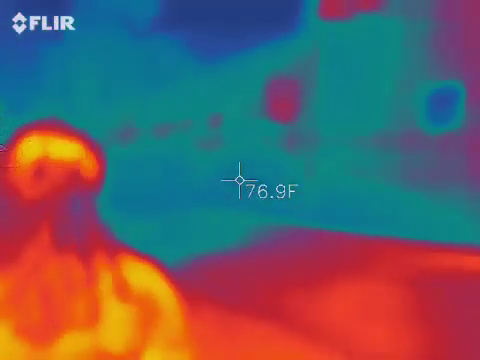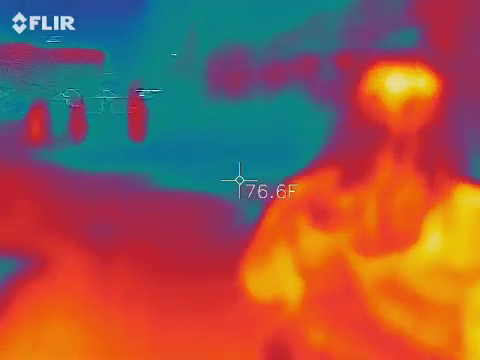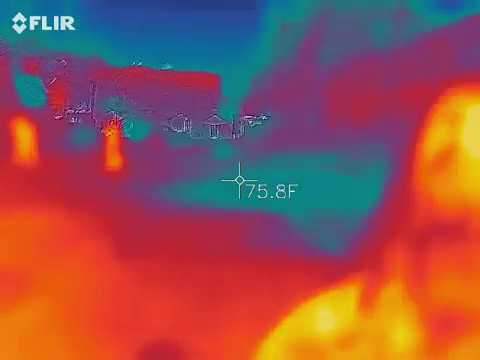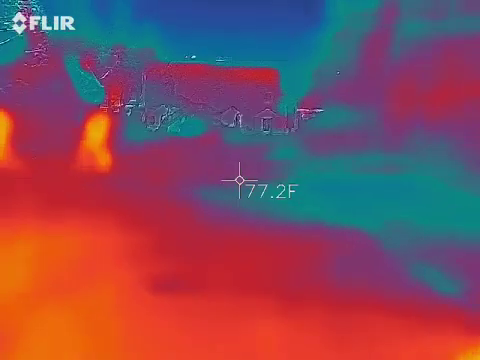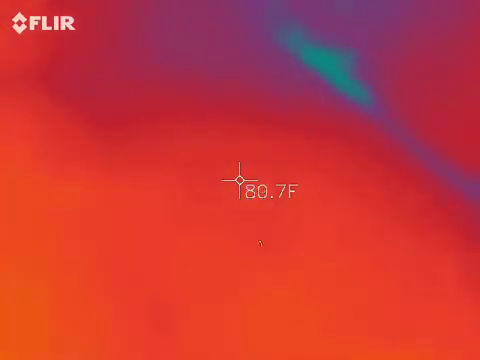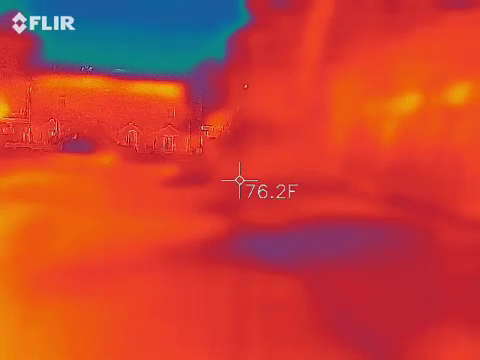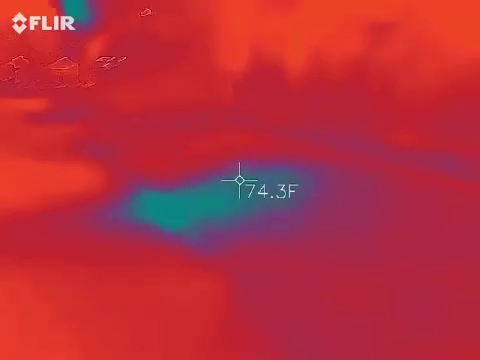I'm an empath. Just let me know and I'll see it. What temp are you getting? I'm tracking 80 on the ground. Alright. Got 76. Am I in it? Do I need to get in it? Get forward more.